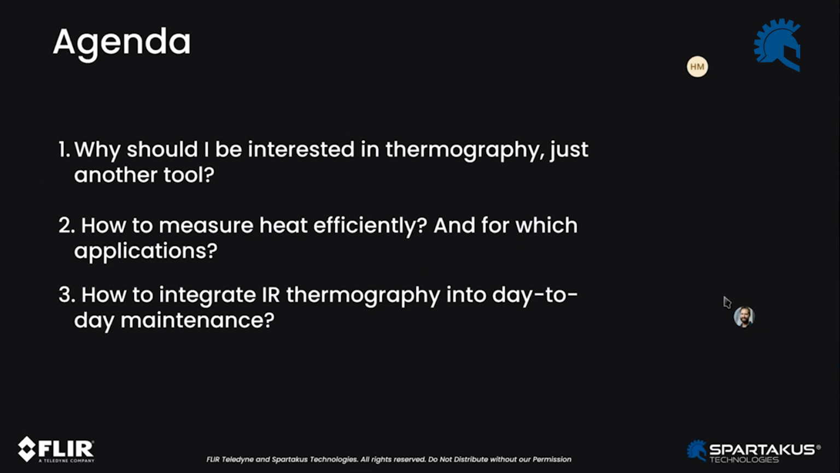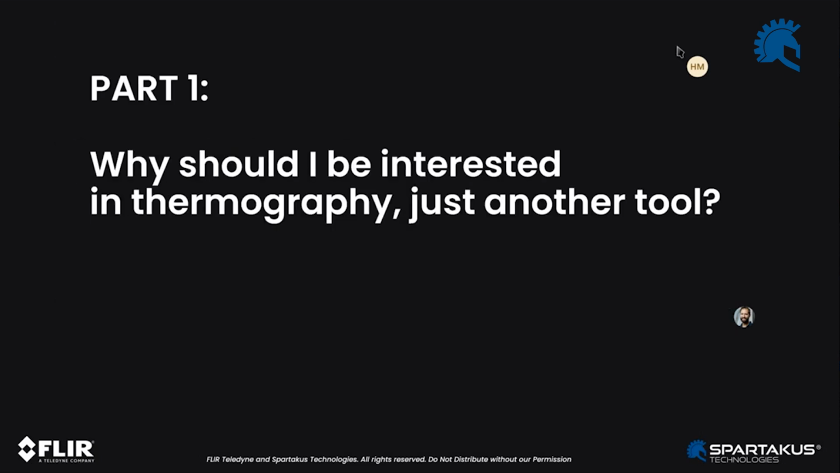Excellent. So the agenda for today really revolves around 3 questions: the why you should be interested in thermography, the what you're going to be monitoring, and the how to integrate these practices in your day-to-day maintenance. So let's talk about the why first.